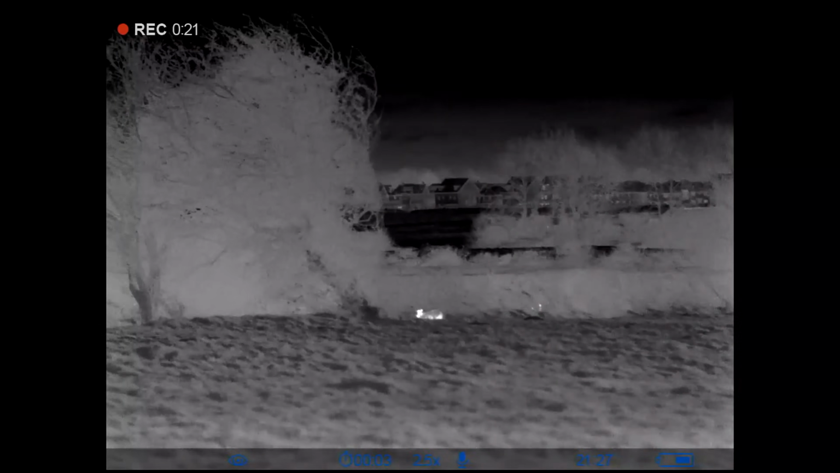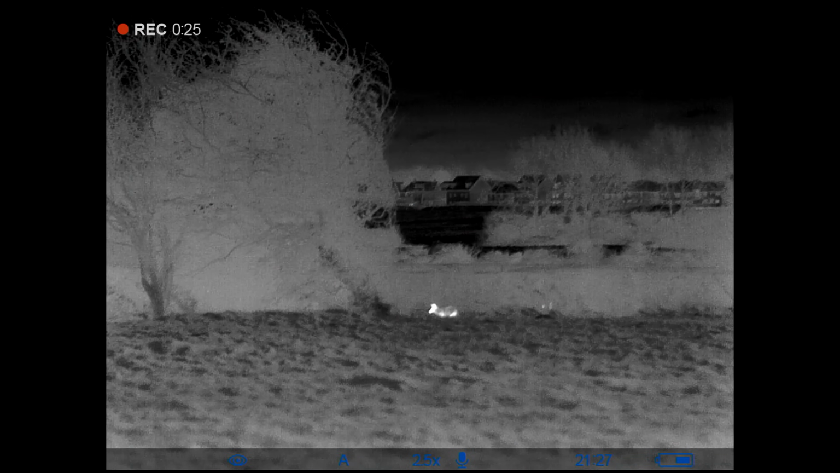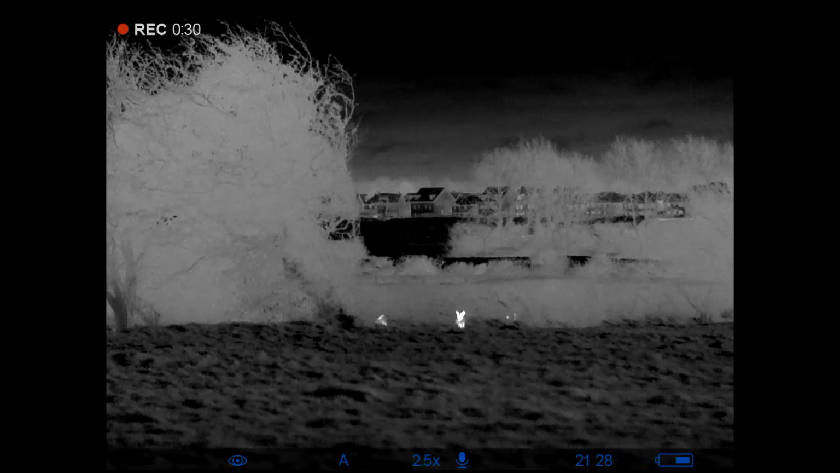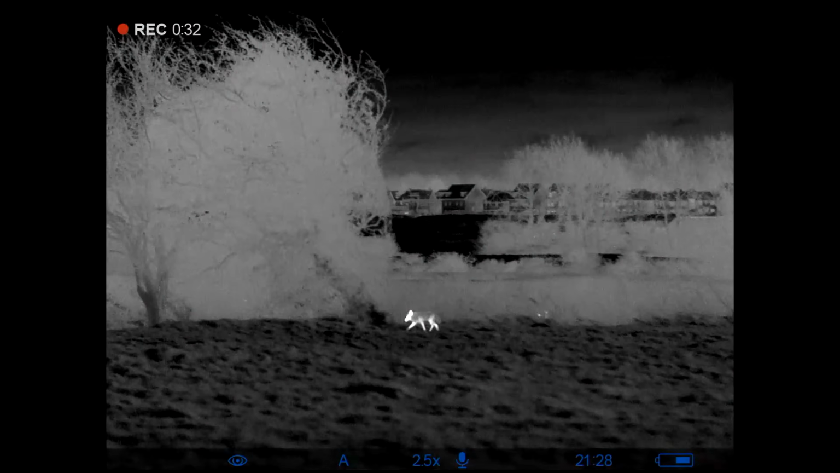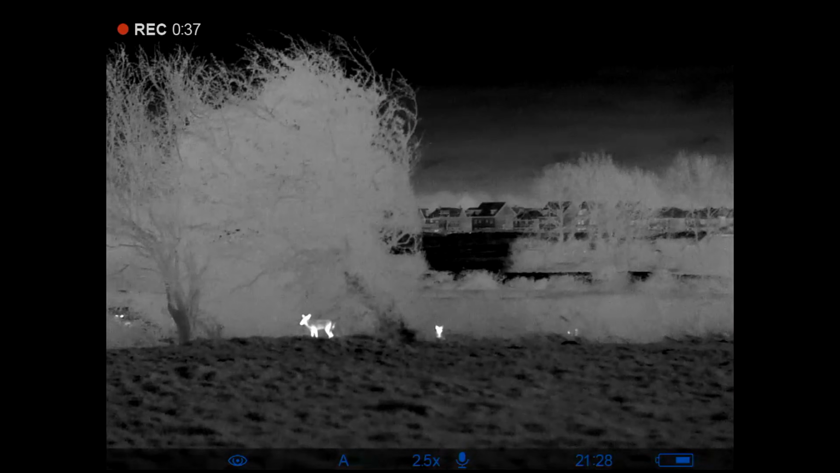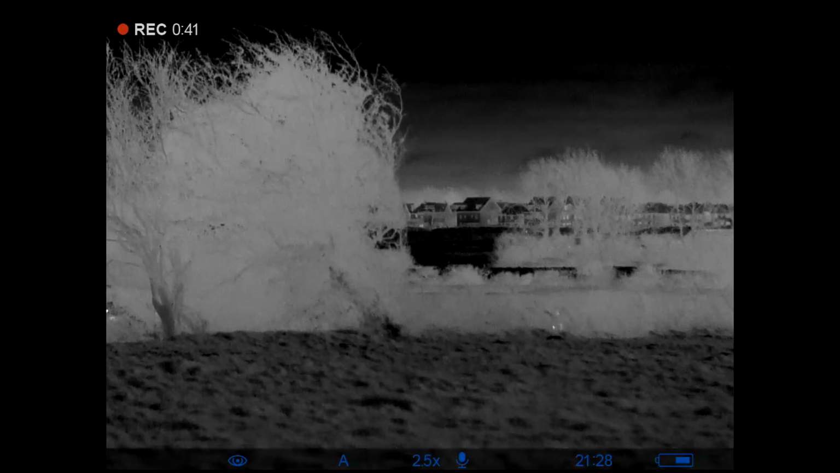Pick up eye shine or not? Oh, he's going back, he's over near the hedge, so hopefully he'll go through and go into the next field. Right, we're heading down to the bottom corner of the field, and we might be able to get a clear shot from there.